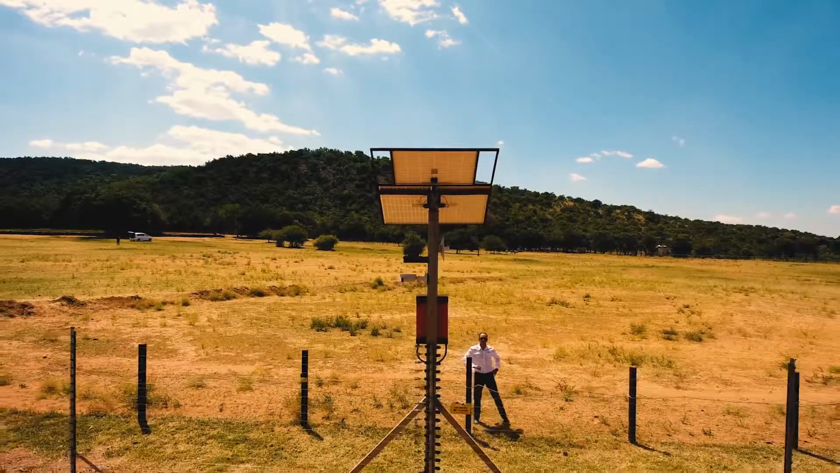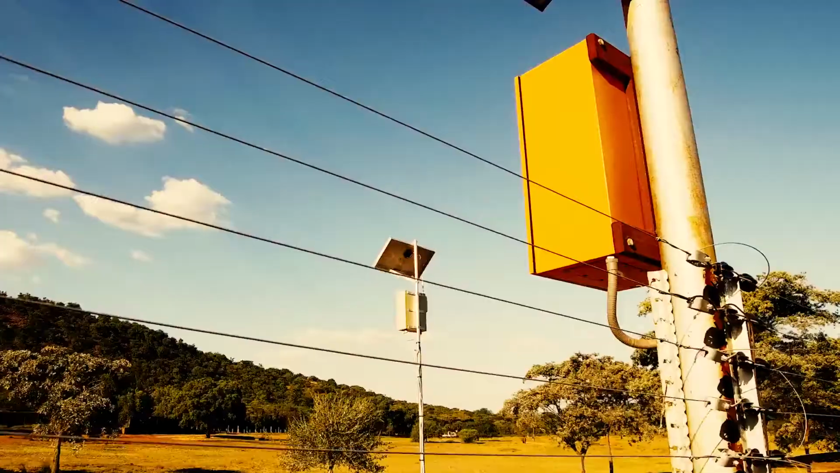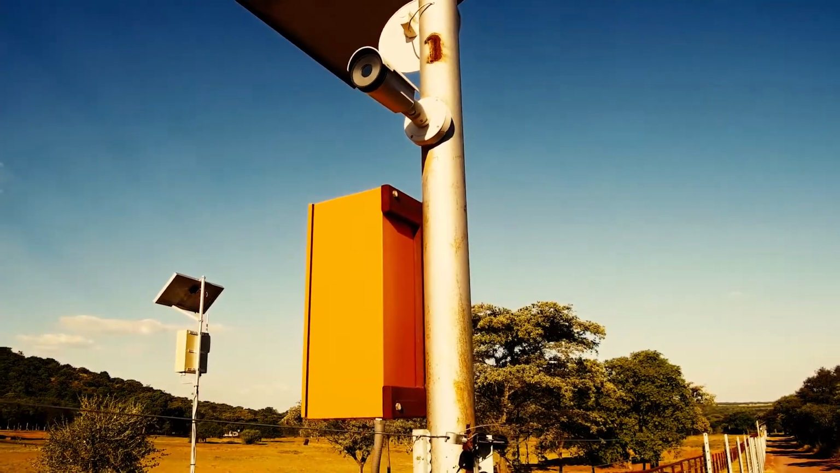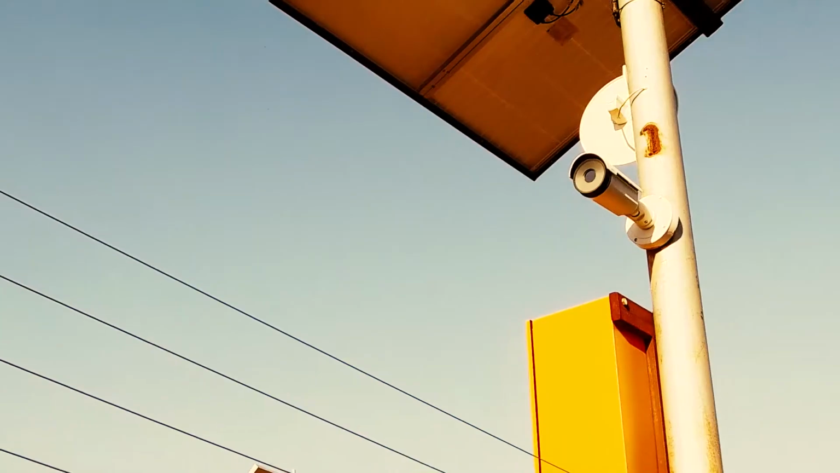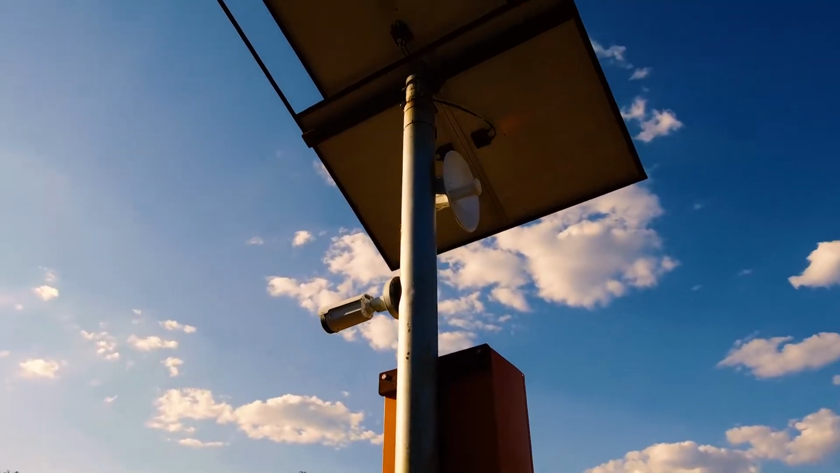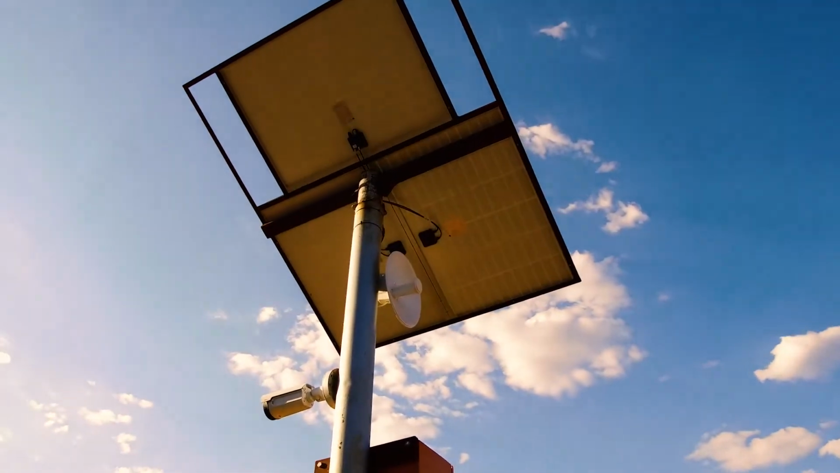Installation took place with solar panels on top of a pole that was about 4.5 meters high. We have an outside weather box where we've installed batteries, solar inverters, and chargers as well. The access cameras, the Q1941 and 31s, are pulling the power from the batteries, which get charged by the sun. We then have a wireless system in place that connects to a repeater at the base station, and all the information from the access cameras is then transferred wirelessly.